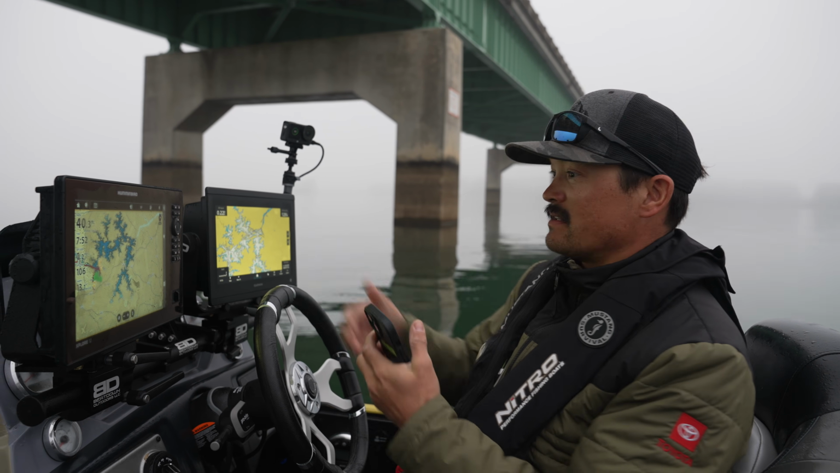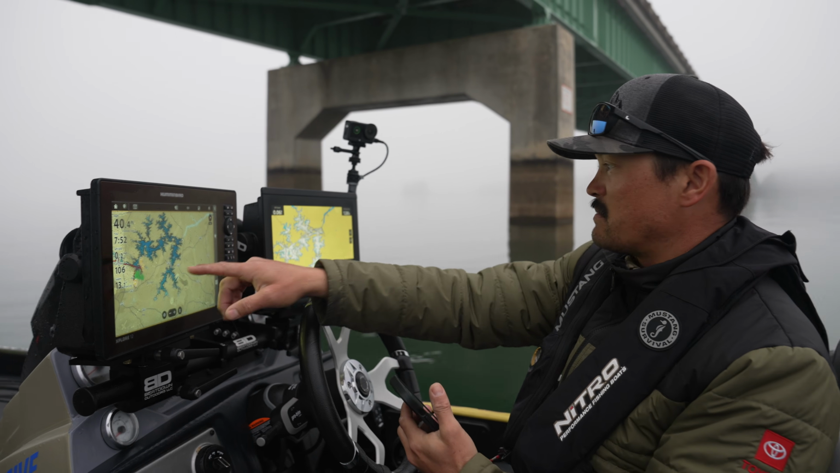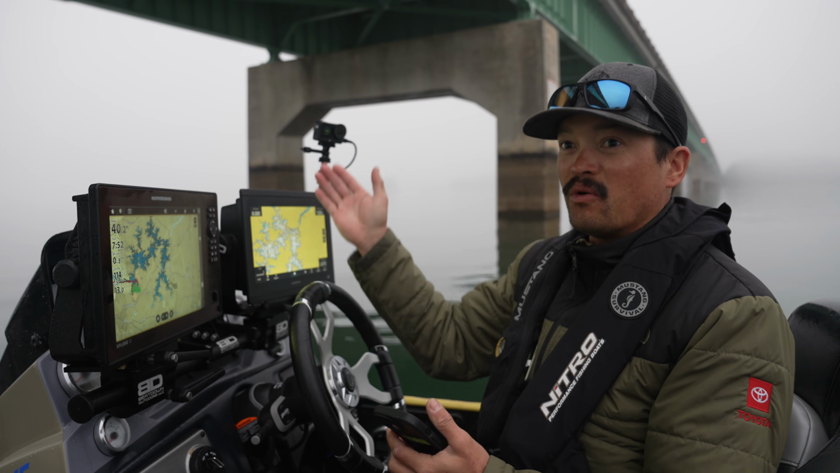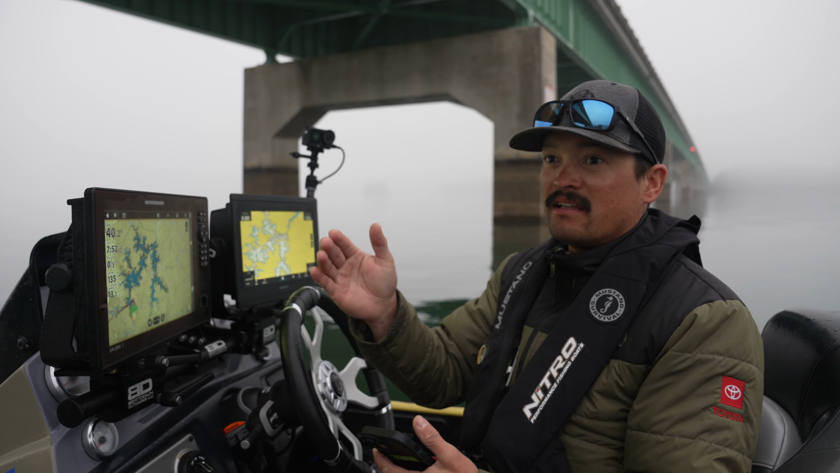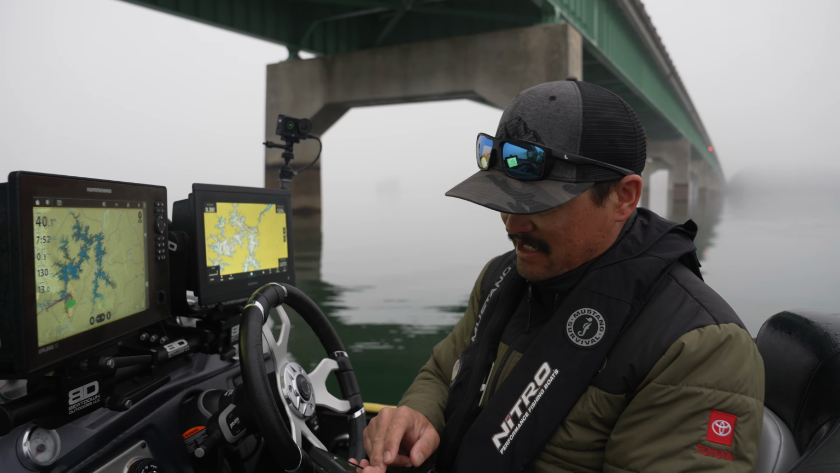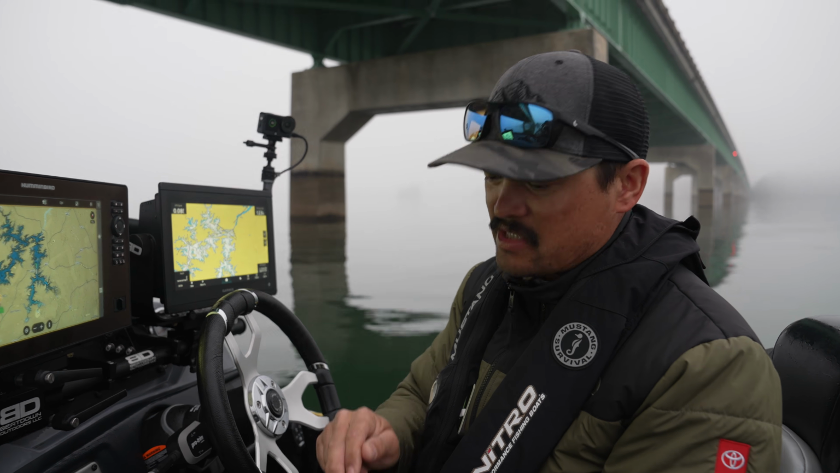I mean, look how branchy this lake is. It's just nothing but a bunch of branches, and there's just really no way to run the whole lake and try to find that muddy water where those shallow largemouth live. So again, I got the ace in the hole here. We're gonna run all this stained water today.